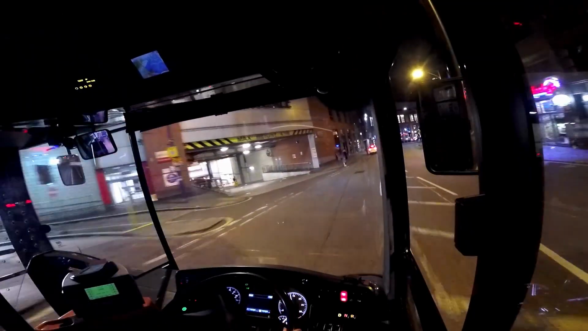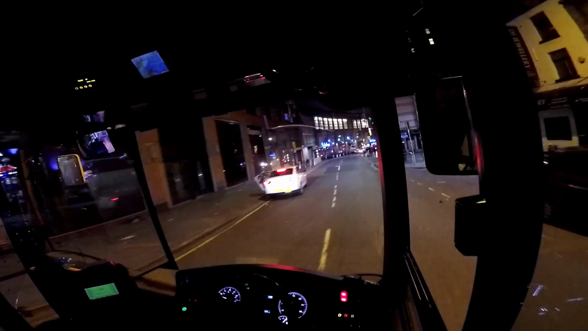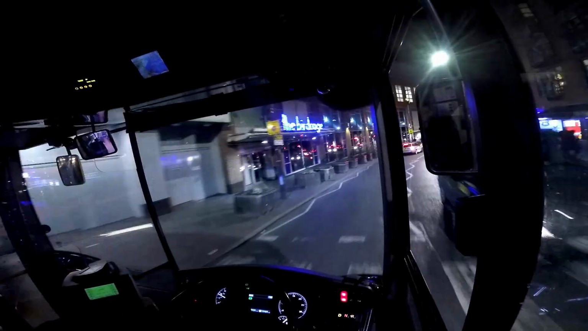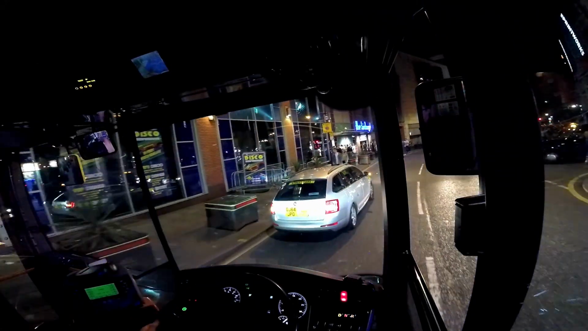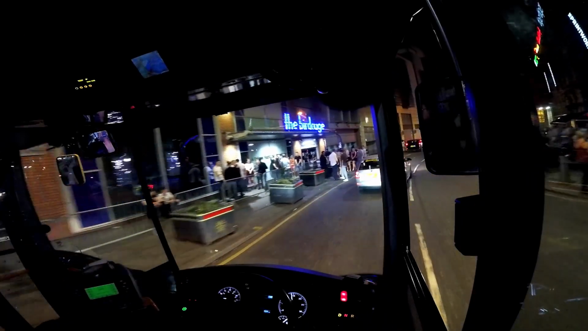This is another great bit of road here. It's a clearway this at night. To stop this. It's a clearway, no stopping between 10 PM and 4 AM.